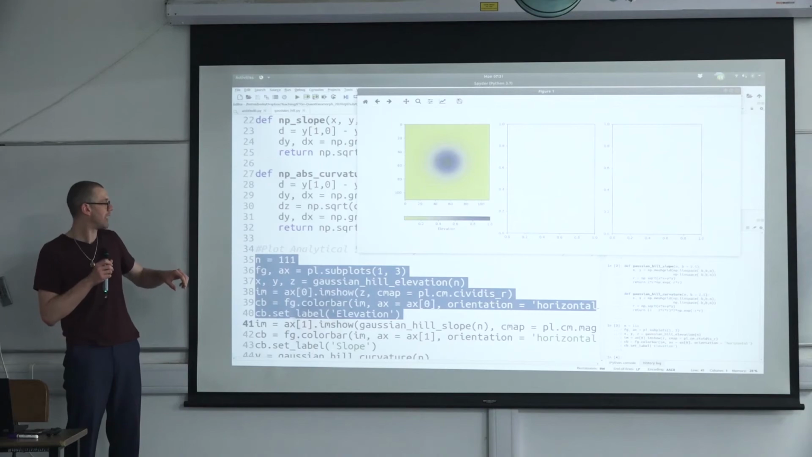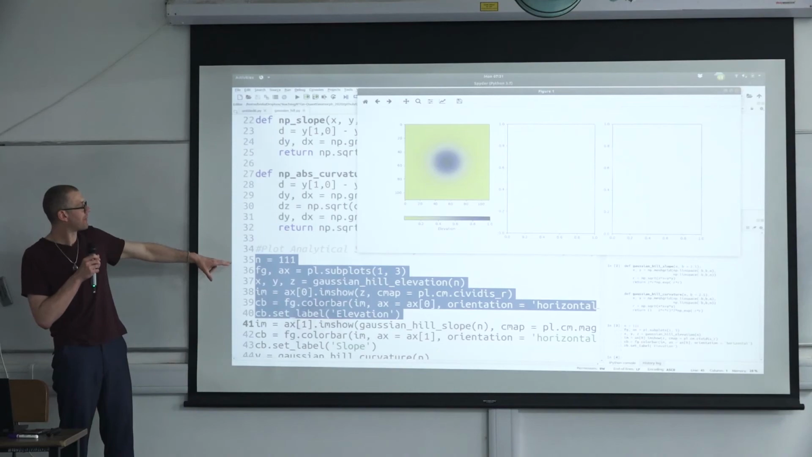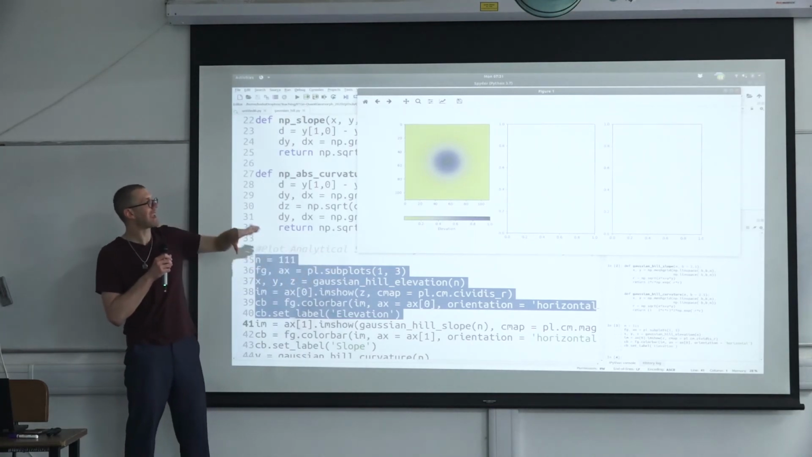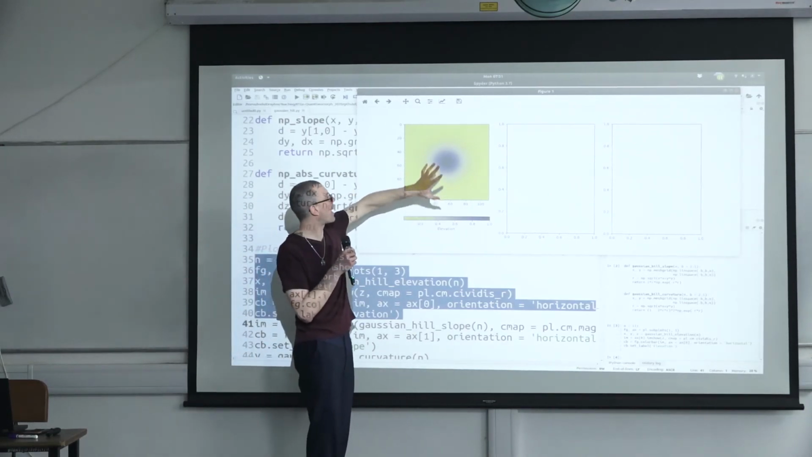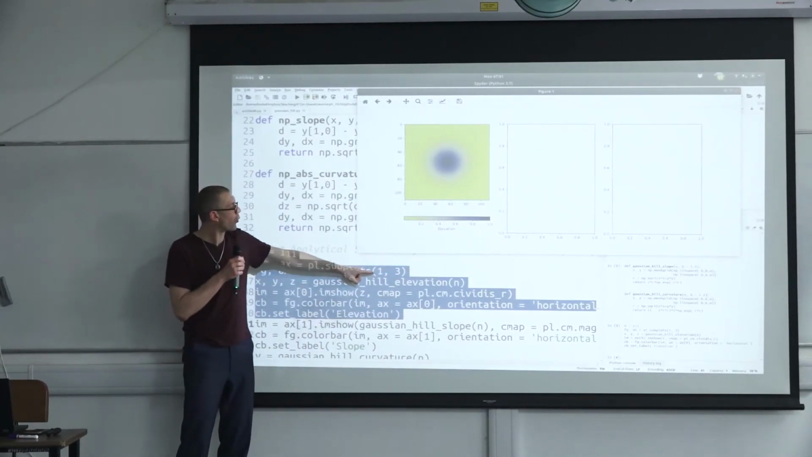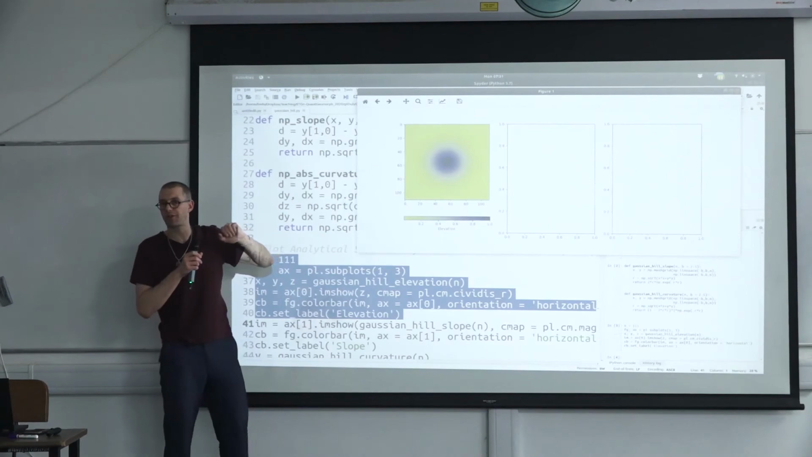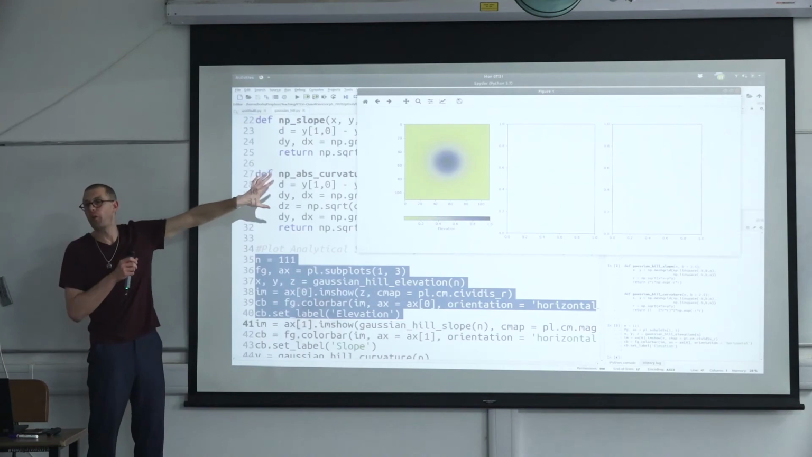That's a reasonable number. Then I'm telling Python to prepare a plot with subplots so that I can plot 3 different parts. I'm doing that by saying subplots, 1 row and 3 columns. So 1, 3 means just 3 subplots in a row. And now I'm filling those 3 subplots with elevation, slope, and curvature.